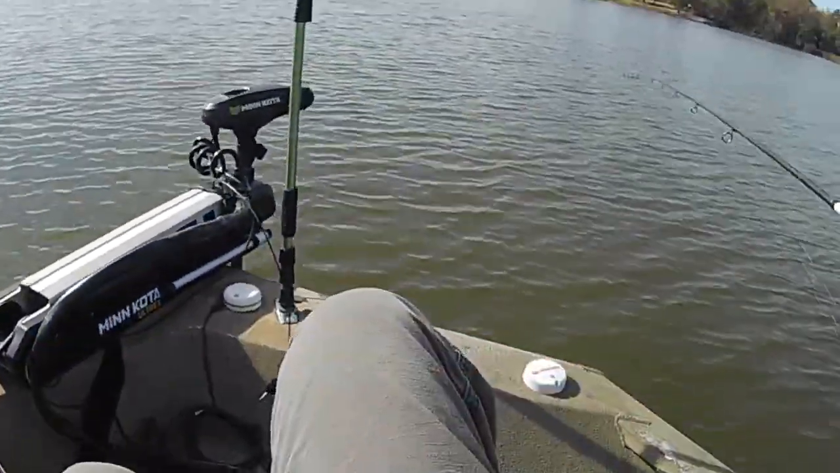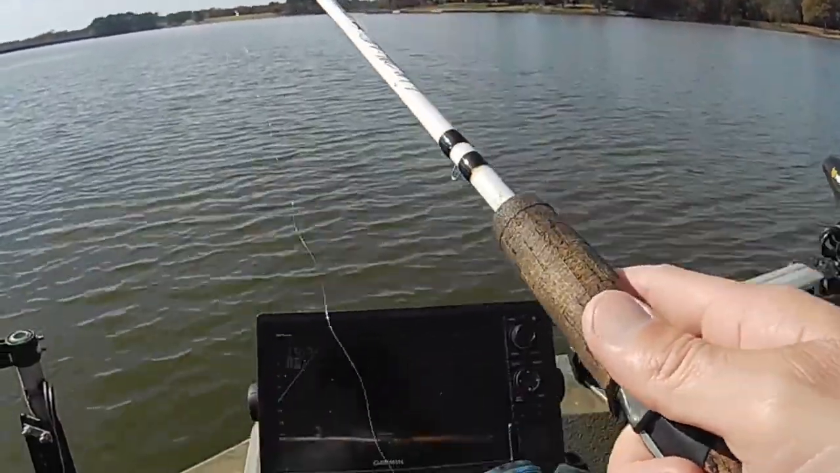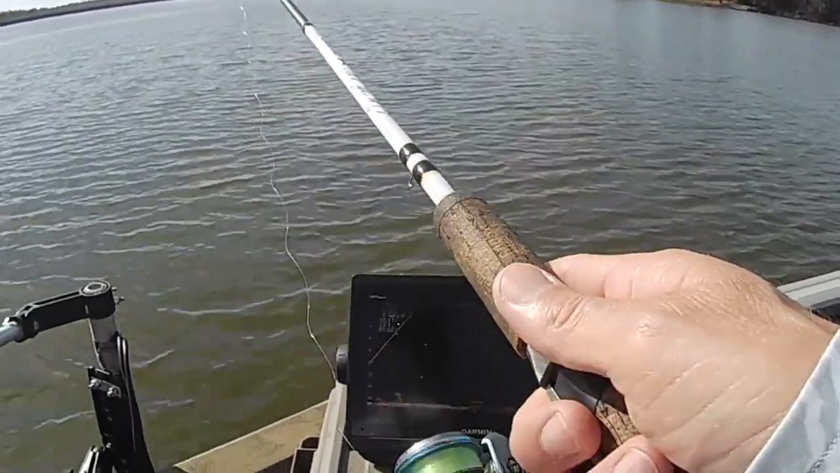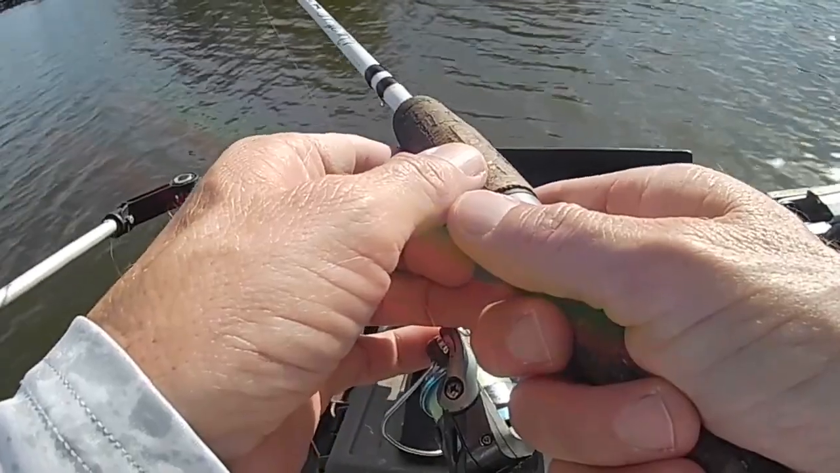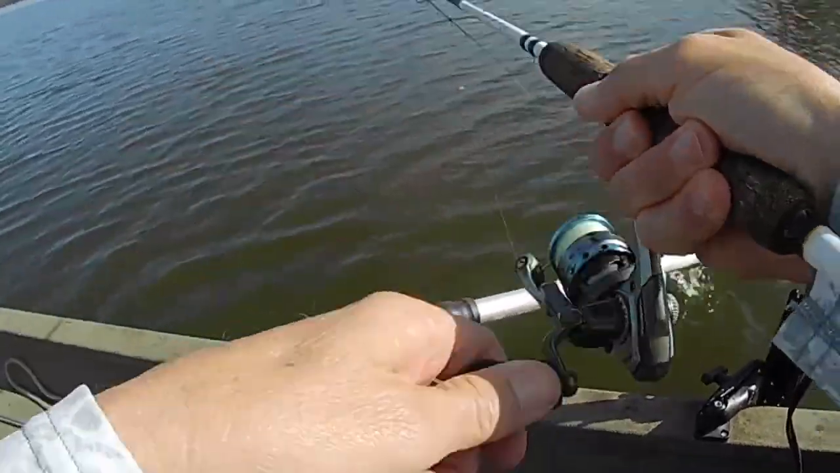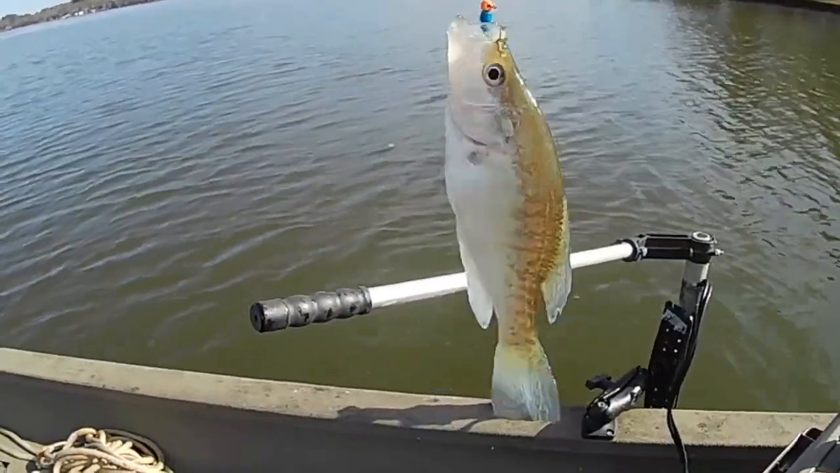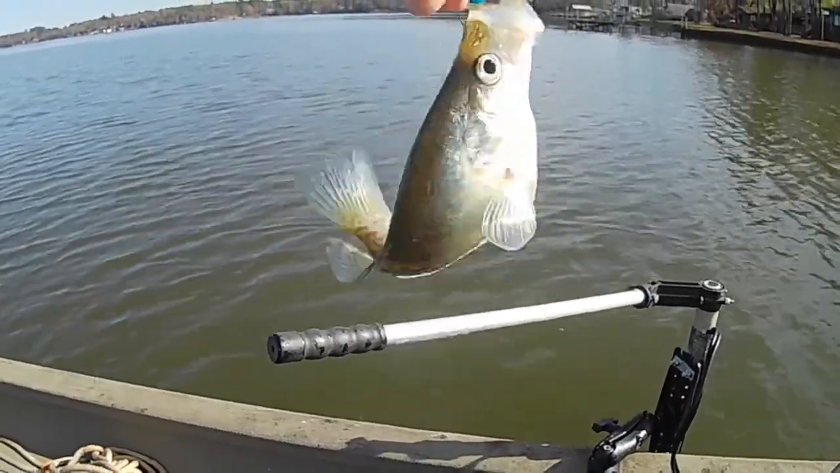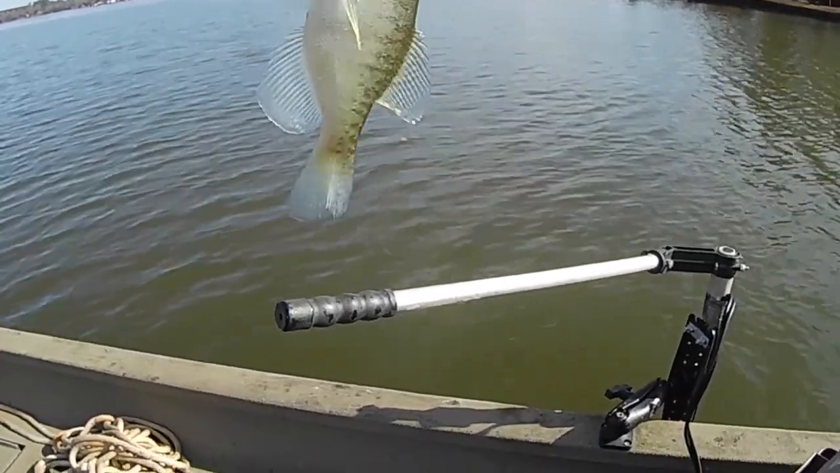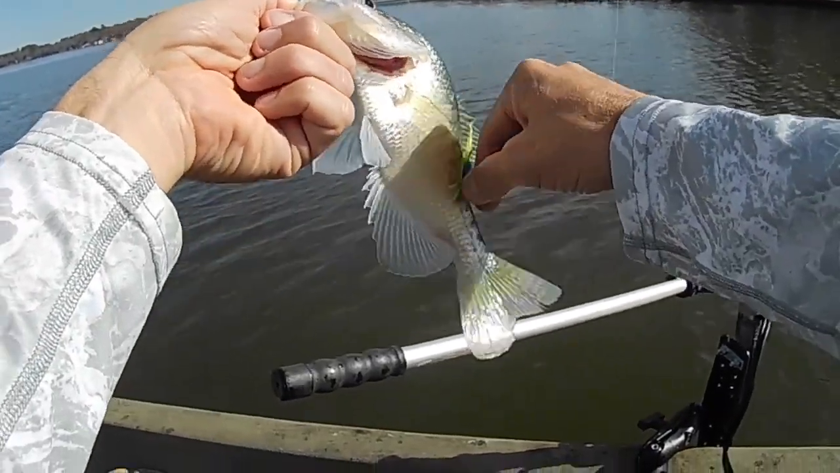Now let's see if they can hide from me. Give this one a couple more minutes. This spot, there were more little ones than big ones. We'll move and try somewhere else here. This one did. That one, light blue and chartreuse right there. Yeah, right there. Yeah, it's easier to manage this pole. It makes them smell good on my jig. Here we go.